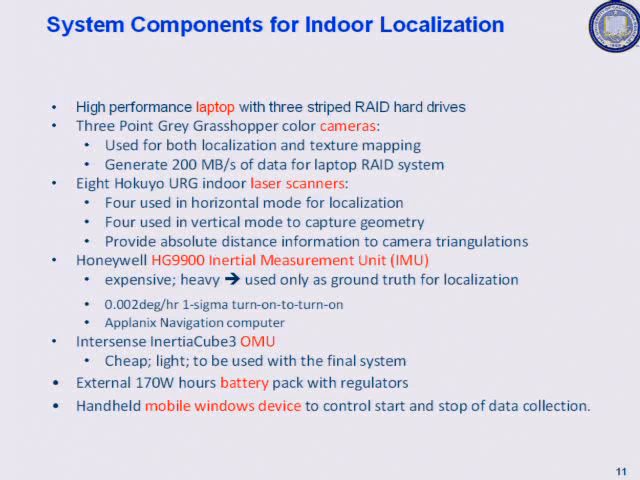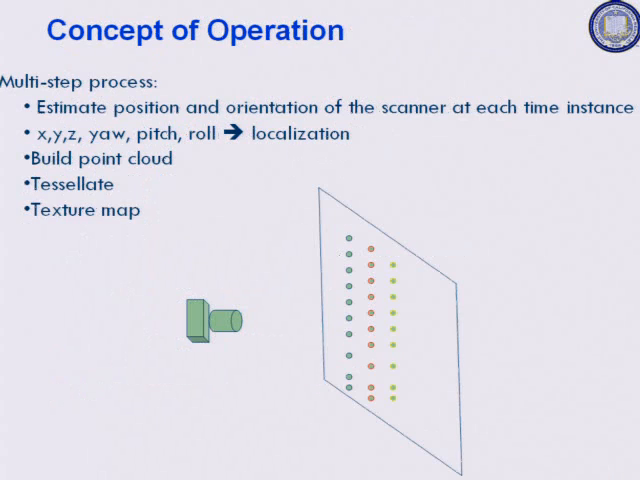The ground truth piece and the one component I forgot to mention is the battery. So we have an external 170 watt-hour battery pack with regulators. So before I go into talking about localization, here's a simple concept of operation.